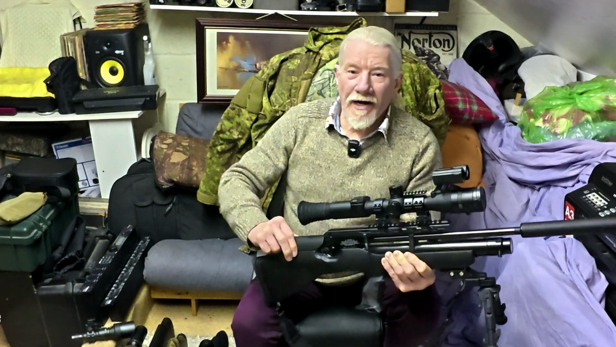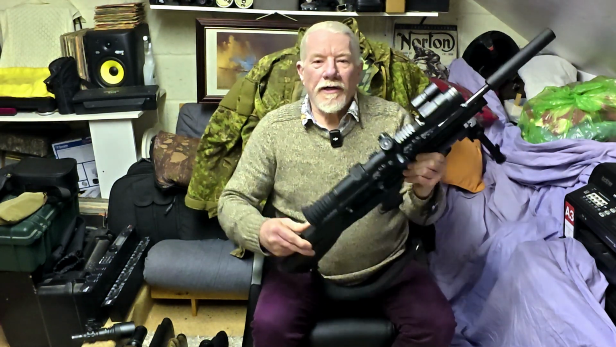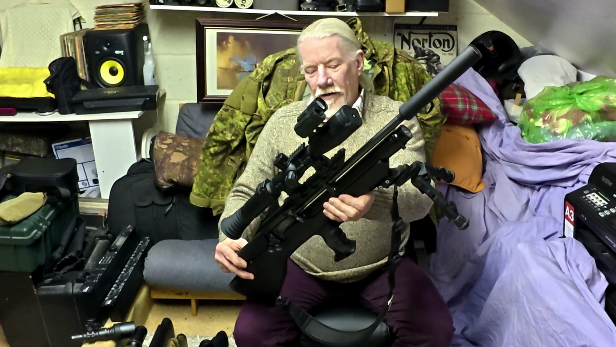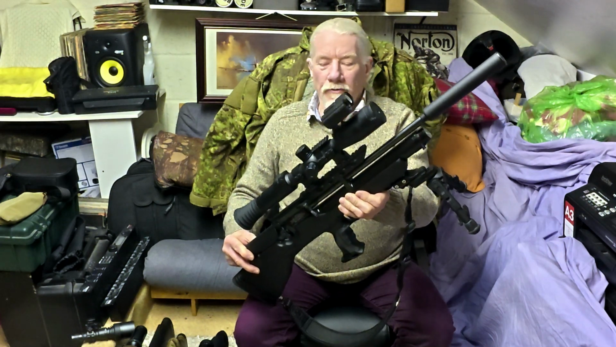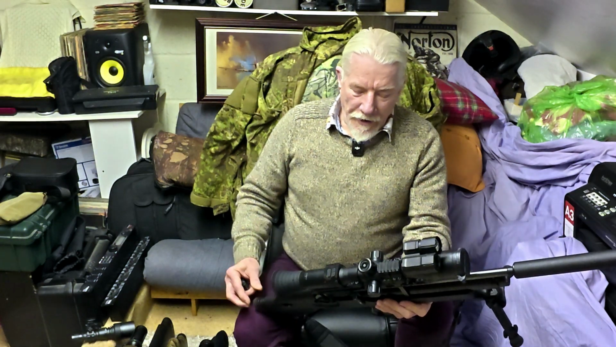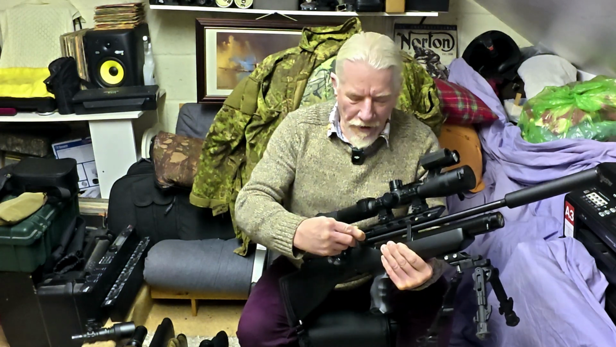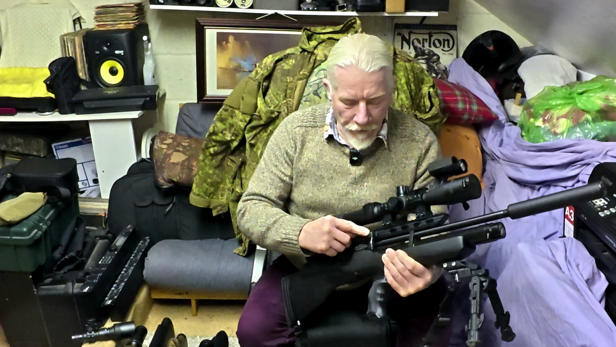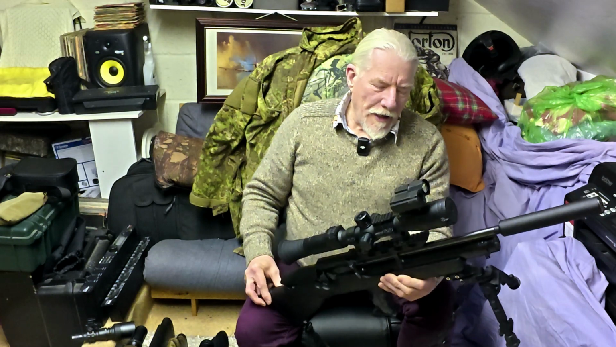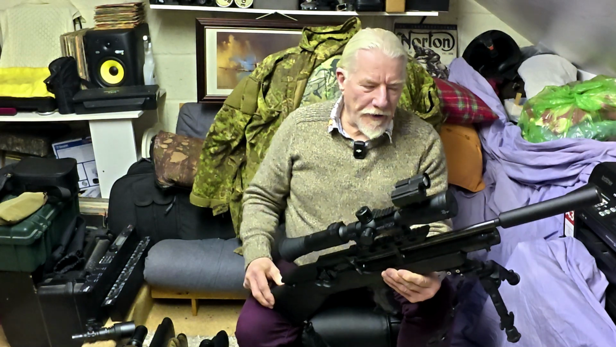It's got a rear safety catch here, which is accessible from both sides. It will give you probably, I would estimate, 70 to 80 shots, which is double what an Ultra SE will give you. It's got a lovely silky side lever action here, anti-double load feature, I believe. The trigger is fantastic, really nice. I don't know if the previous owner adjusted it at all, but for me it's absolutely perfect.